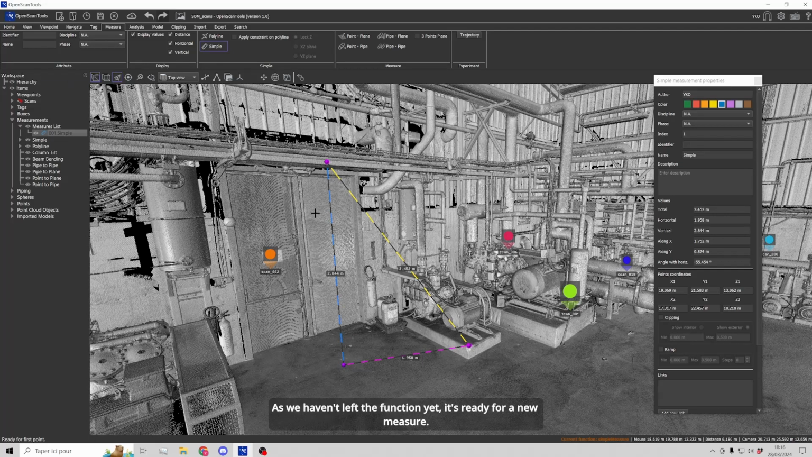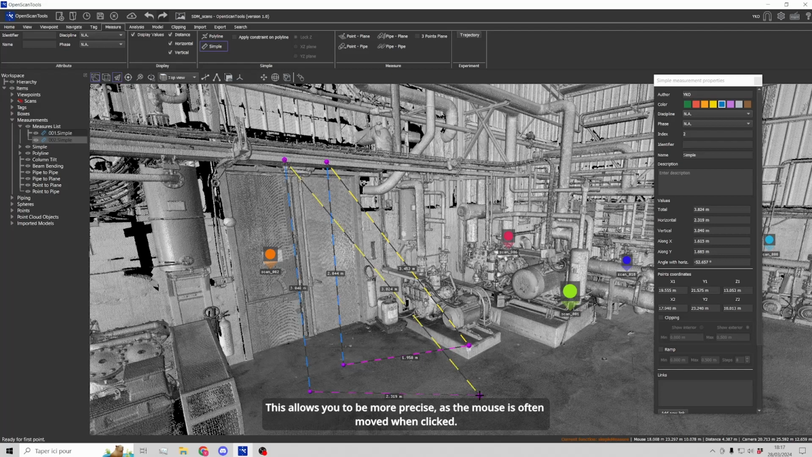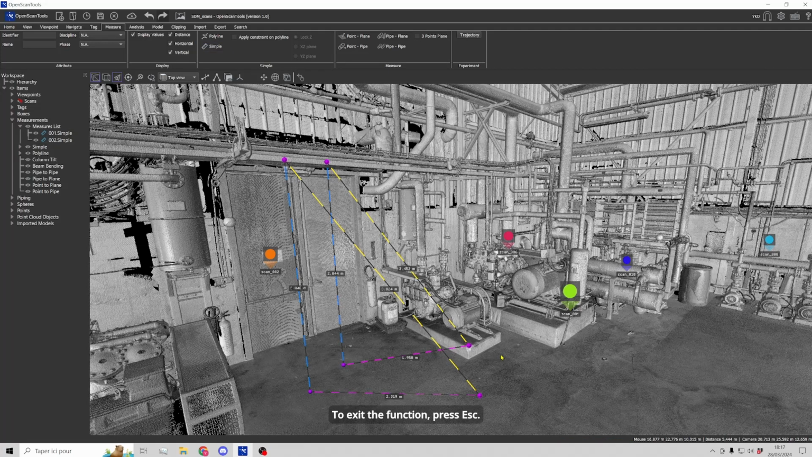As we haven't left the function yet, it is ready for a new measure. Tip: you can use the spacebar to replace the left click. This allows you to be more precise as the mouse is often moved when clicked. To exit the function, press Escape. To recall the last function, press Enter.